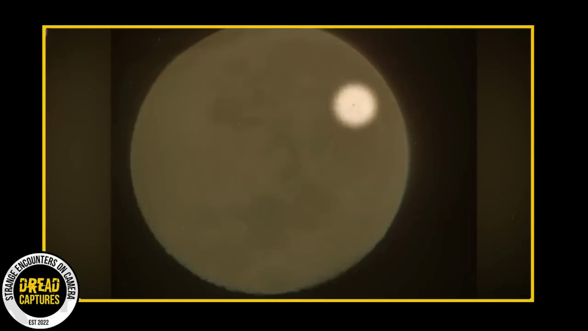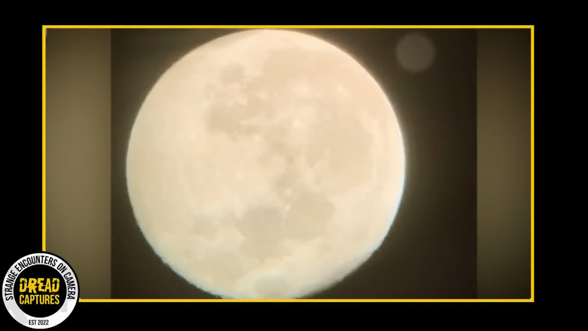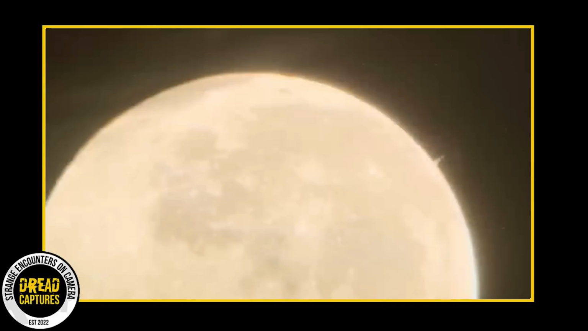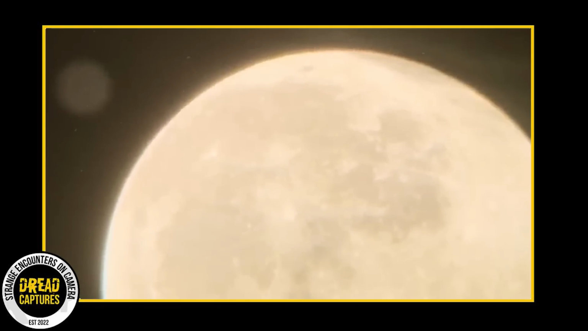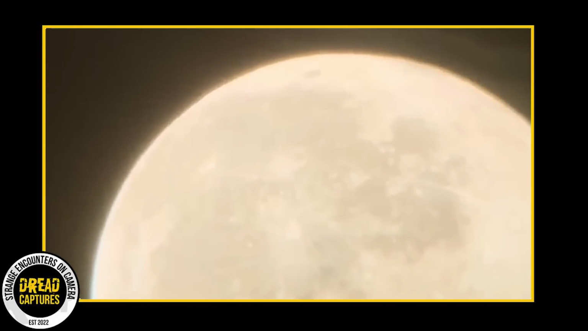The individual who recorded the video was evidently taken aback. Their reaction suggests a deep sense of astonishment, given that the event caught on camera is profoundly mystifying. As the footage unfolds, we observe what appears to be an unidentified flying object, zooming past the moon, almost as if it had just left its surface.